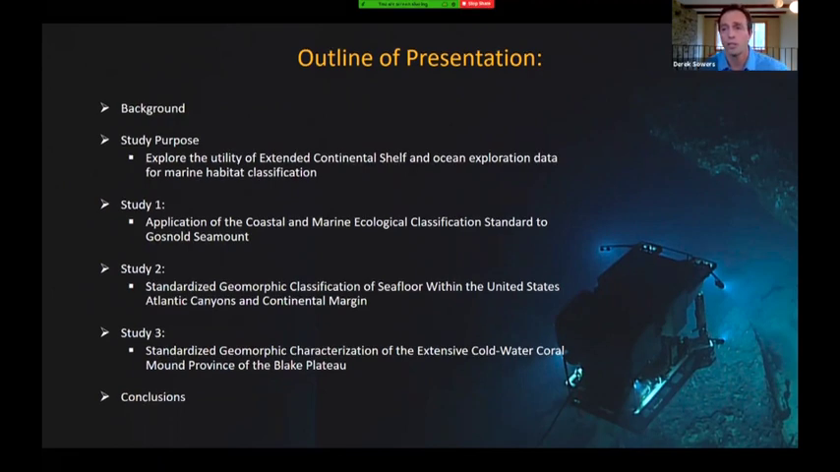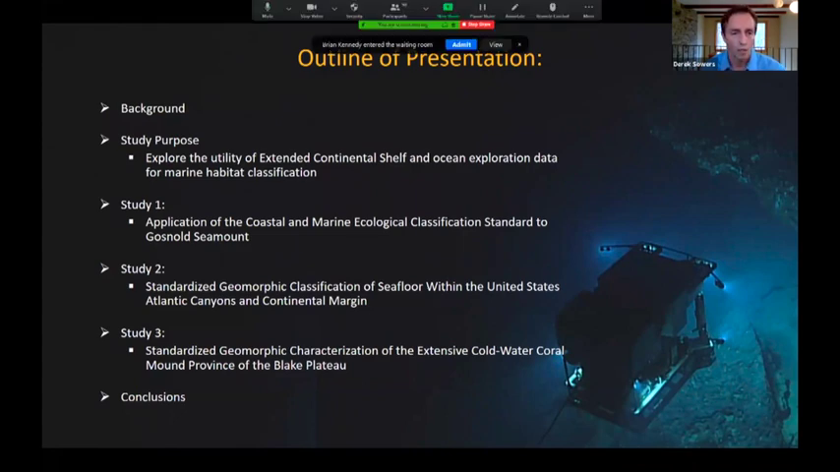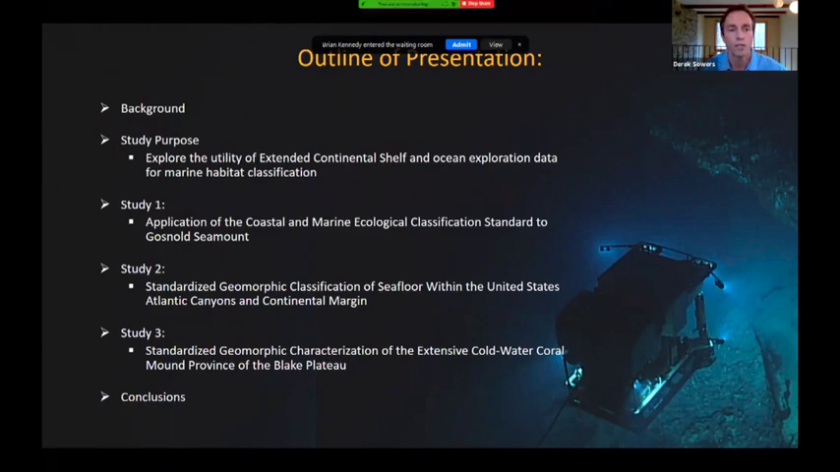My thesis is structured into 3 different papers, basically separate journal articles that are tightly related and build lessons learned one upon the other. Study one was the application of the Coastal and Marine Ecological Classification Standard to Gosnold Seamount. The second study was a standardized geomorphic classification of seafloor within the US Atlantic canyons and continental margin region. Study 3 was a standardized geomorphic characterization of the extensive cold water coral mound province of the Blake Plateau.